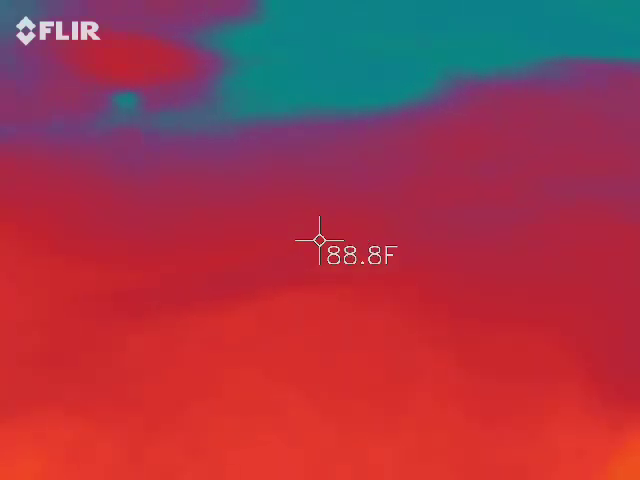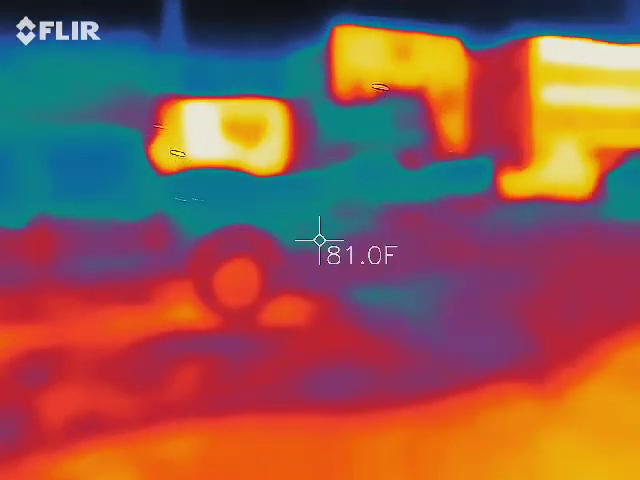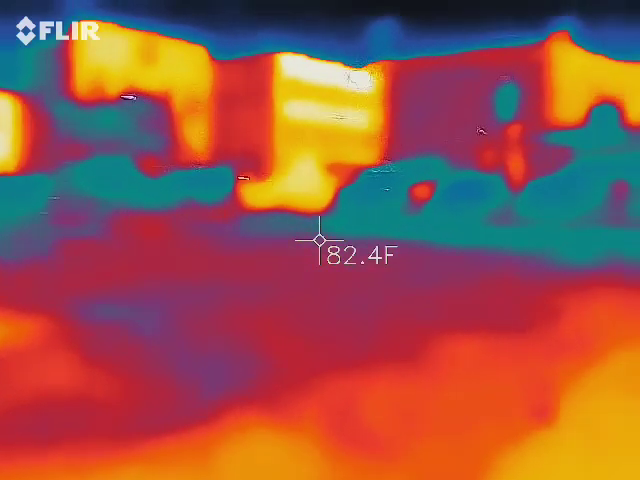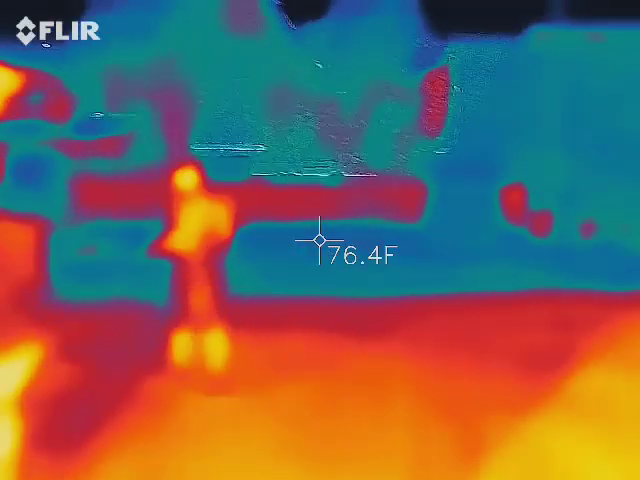0. That's interesting. I don't think I've ever seen that light before. So let's just kind of do a quick lap around here. That way we get a bunch of video and see what we hear on there. Tell me what you hear. Smell barbecue.